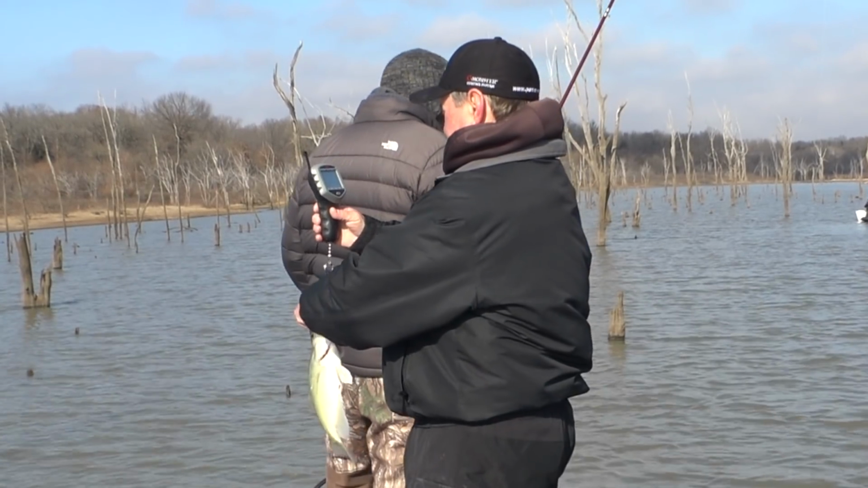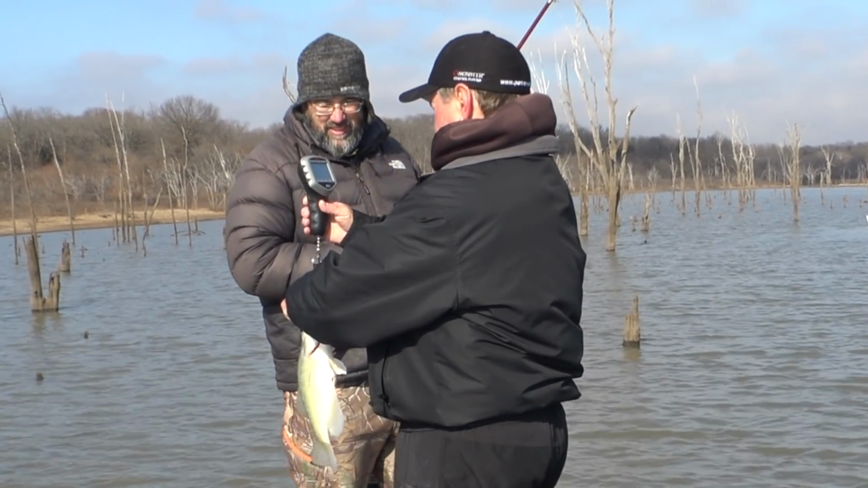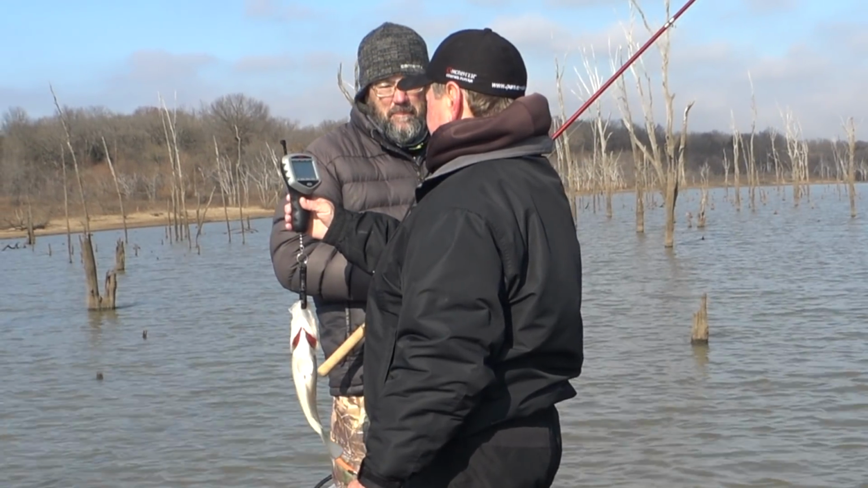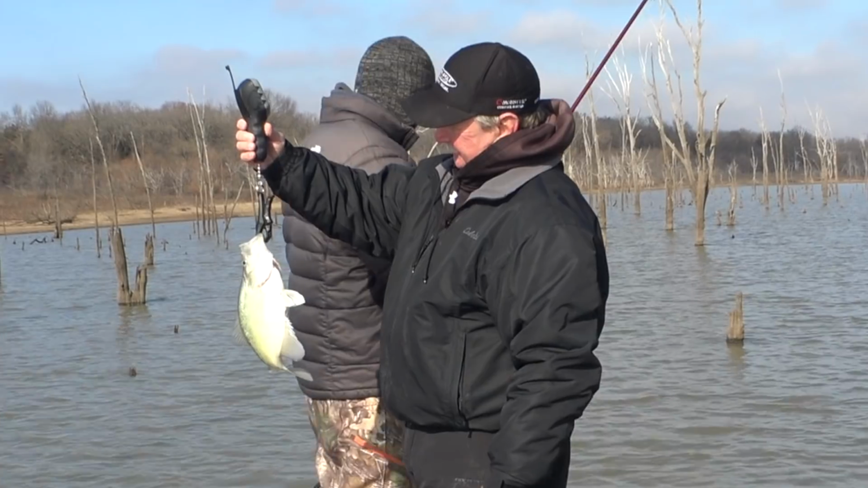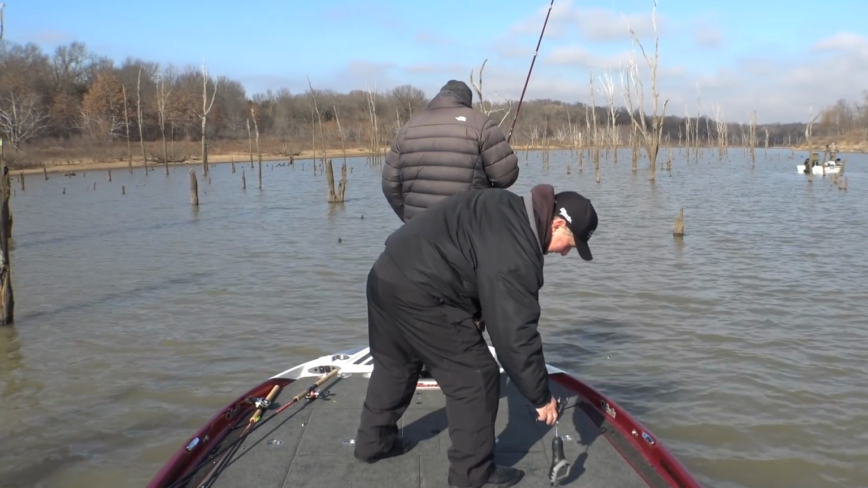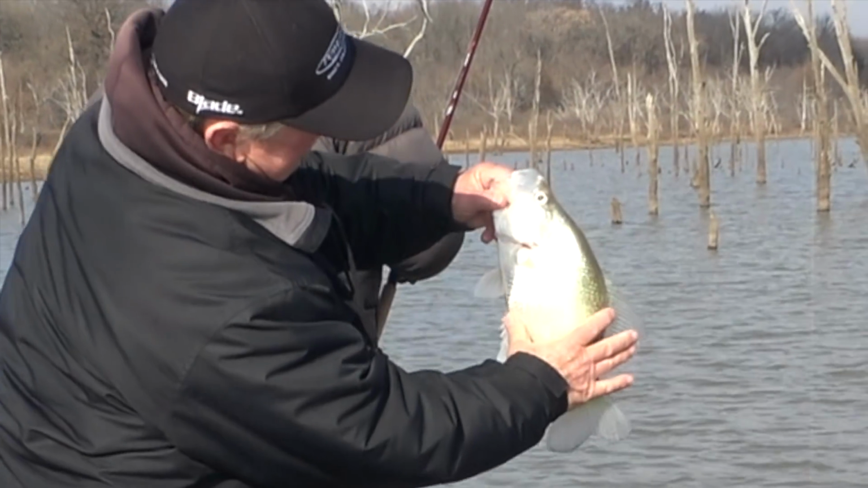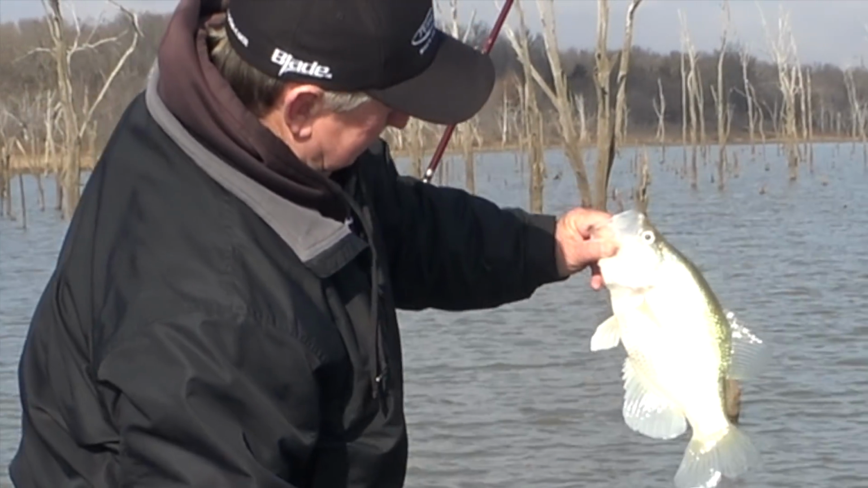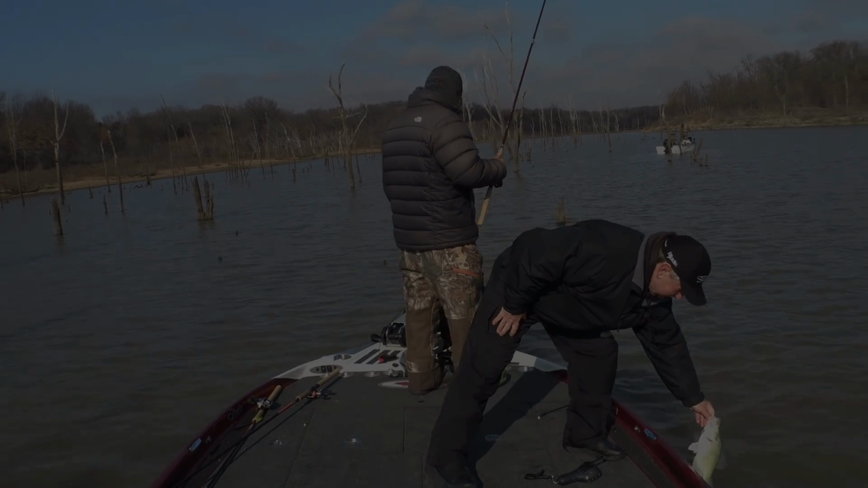Uh-oh, that can't be right. 163. Weighed it twice. Looks bigger than that to me. Wow, look how wide that fish is. Now fat. Another inch on him.